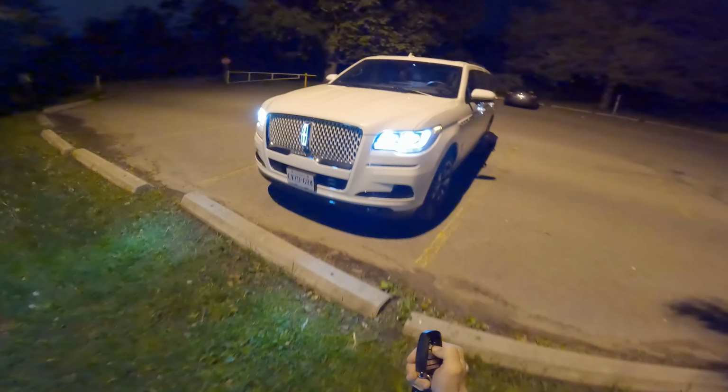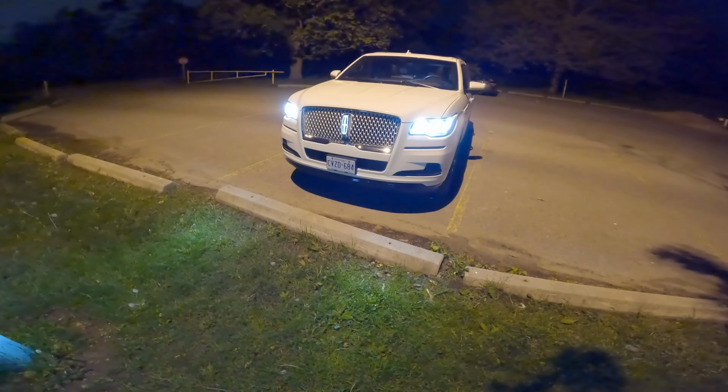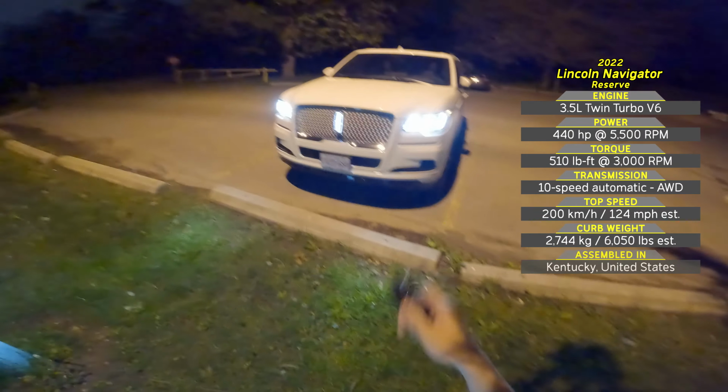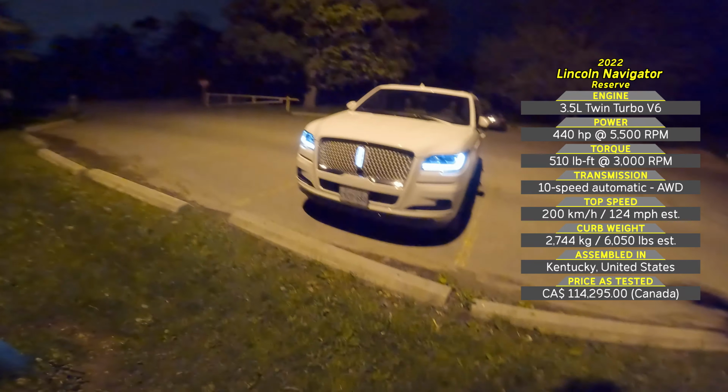First of all, let's turn it off and look at it from the front. It's night lighting right now. It'll do it in a second. Anyway, you got all the stats on the right hand side.